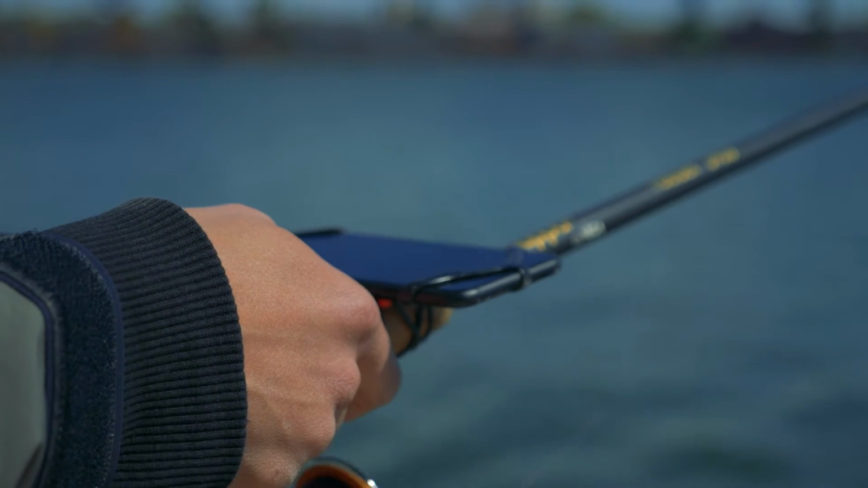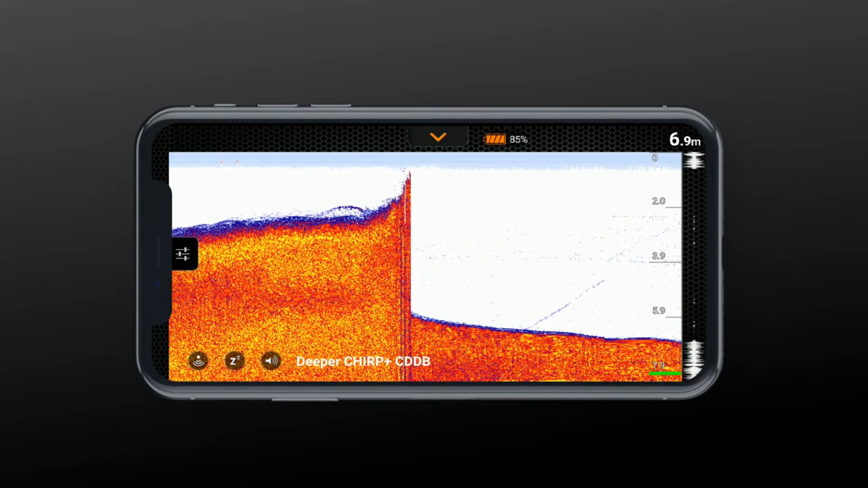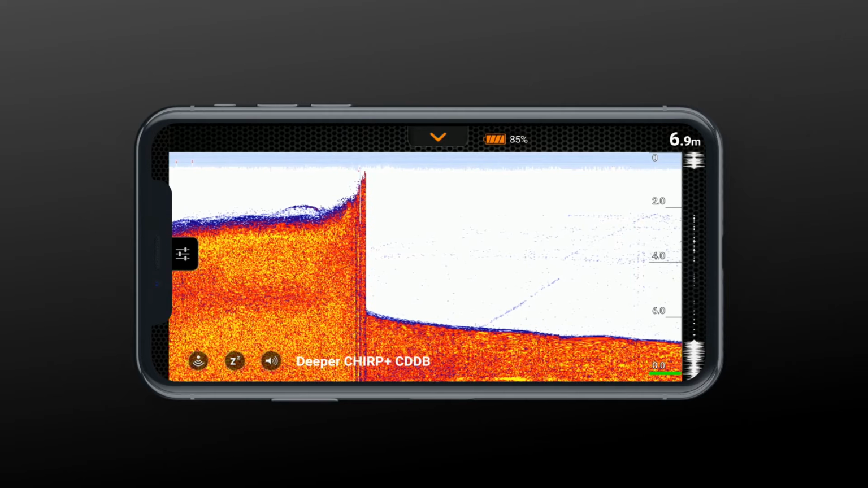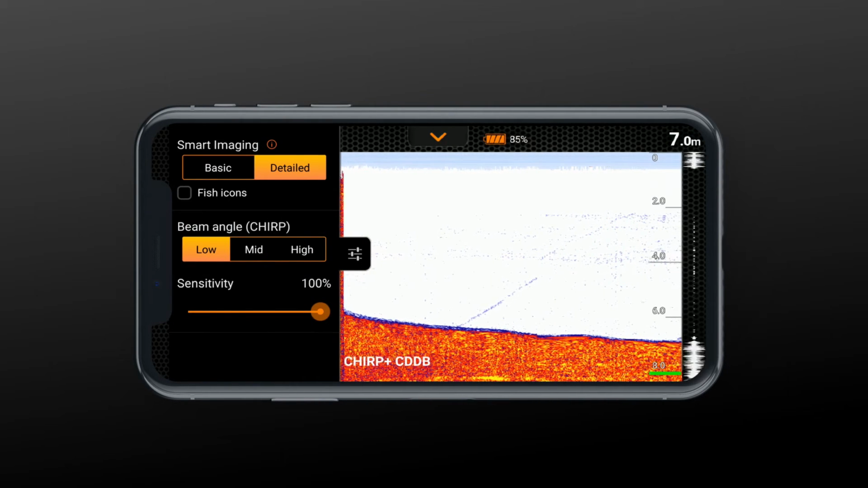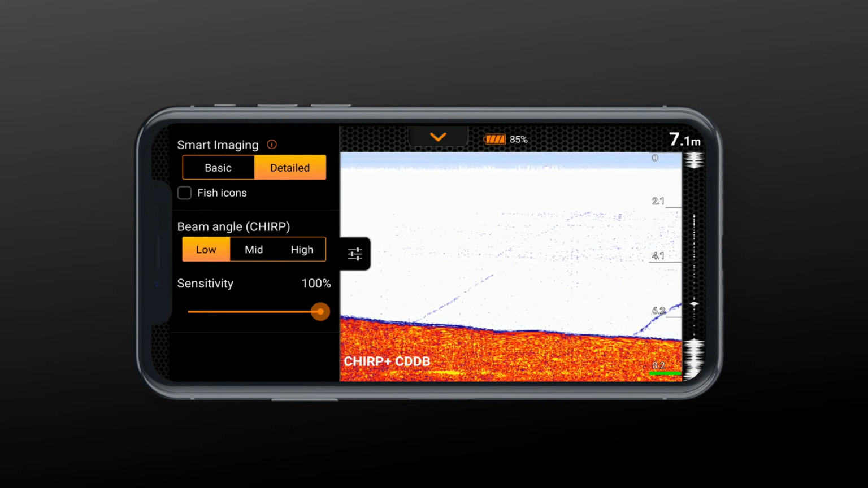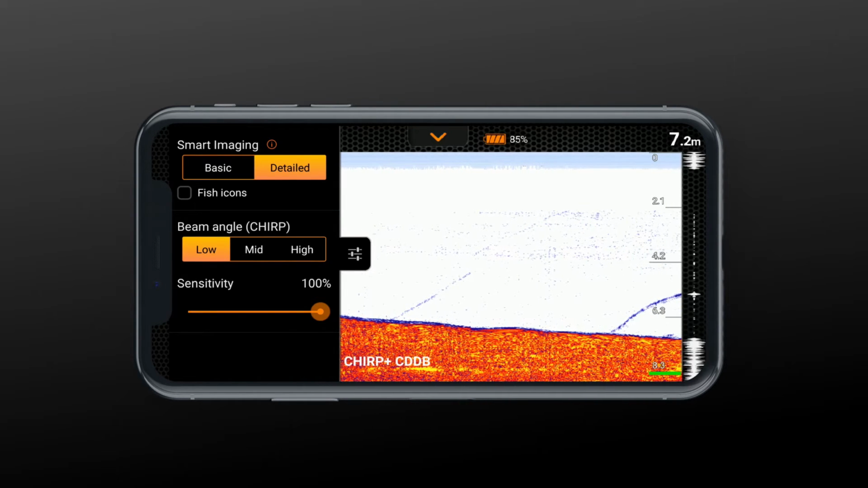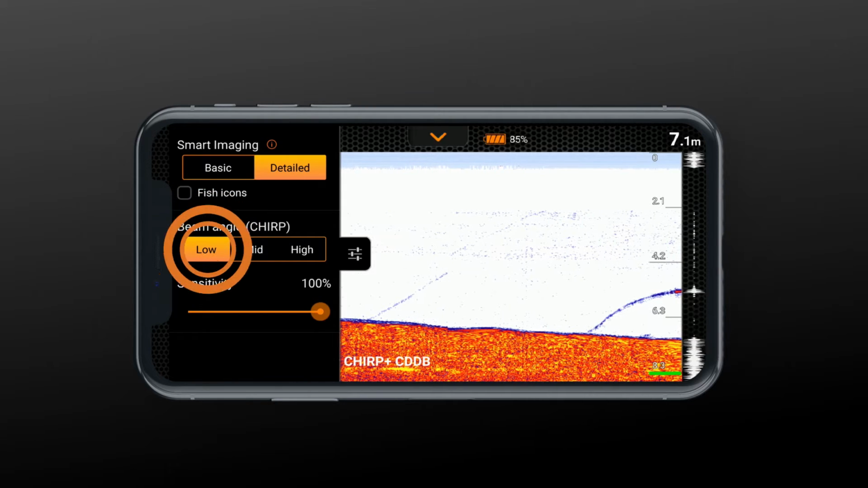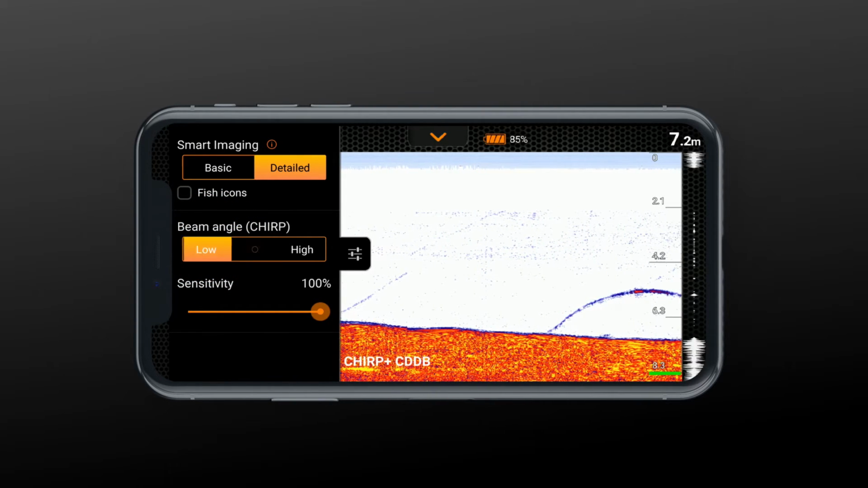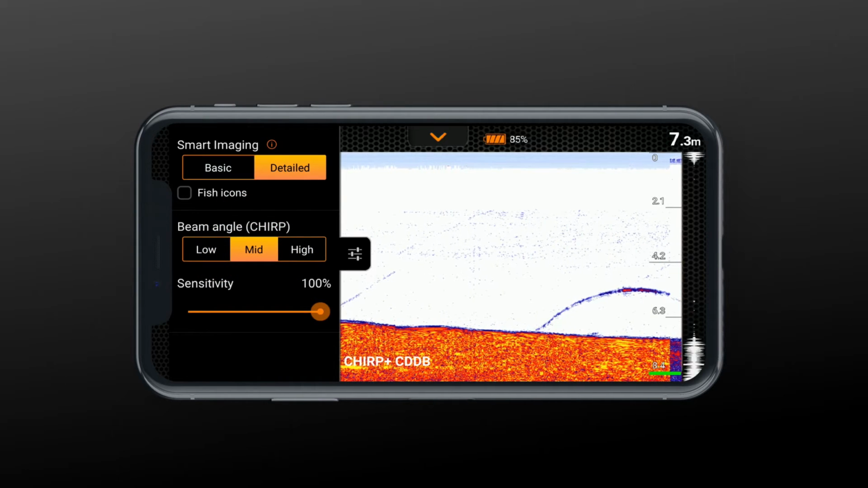Now, let's look at the side menu of your Deeper app. This menu is where you adjust your display and sonar settings. The first thing to consider is frequency. Deeper CHIRP Plus is a triple beam sonar, which means it has 3 frequency options. Use wide beam to find a good fishing spot and scan the area faster. When you find an interesting spot, switch to mid beam and inspect it in more detail.